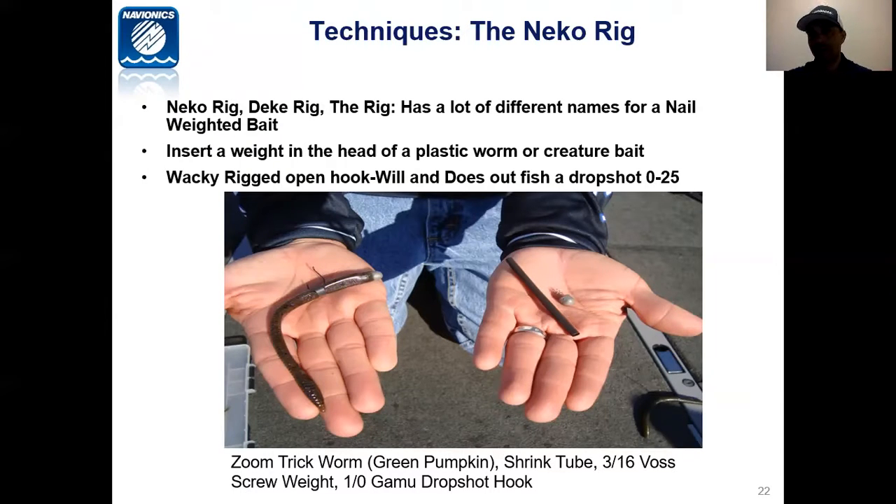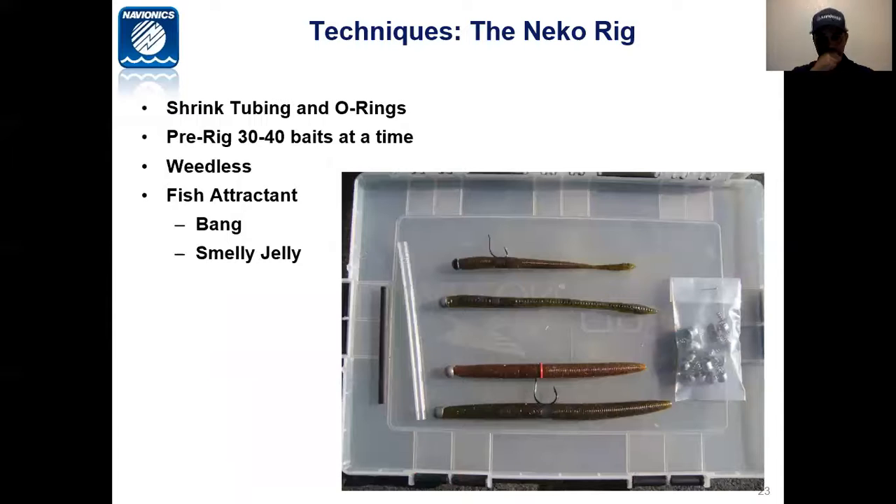This is an alternative to a Cinco too. So you throw it out there. If you don't get bit on the fall, you pretty much shake it back to the boat. You throw it out, let it hit the bottom. Again, 9 times out of 10, you're going to hit it on the fall. If you don't get hit on the fall, reel in the slack and shake your bait back to you.